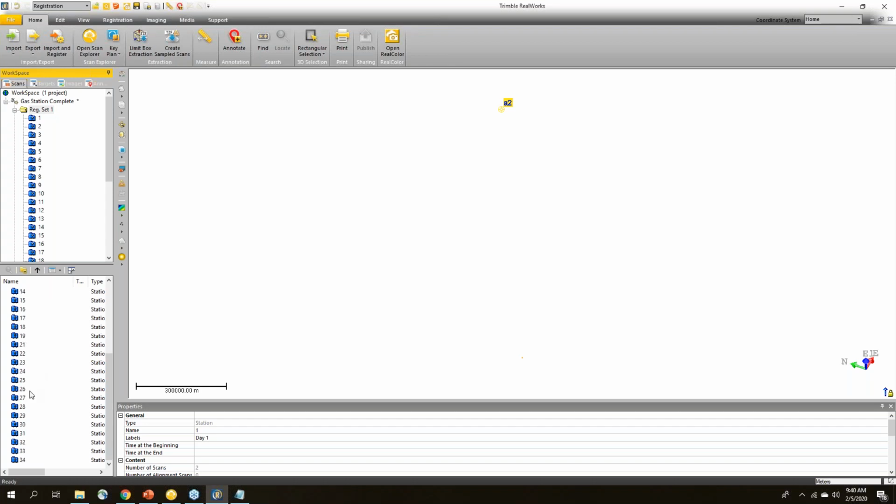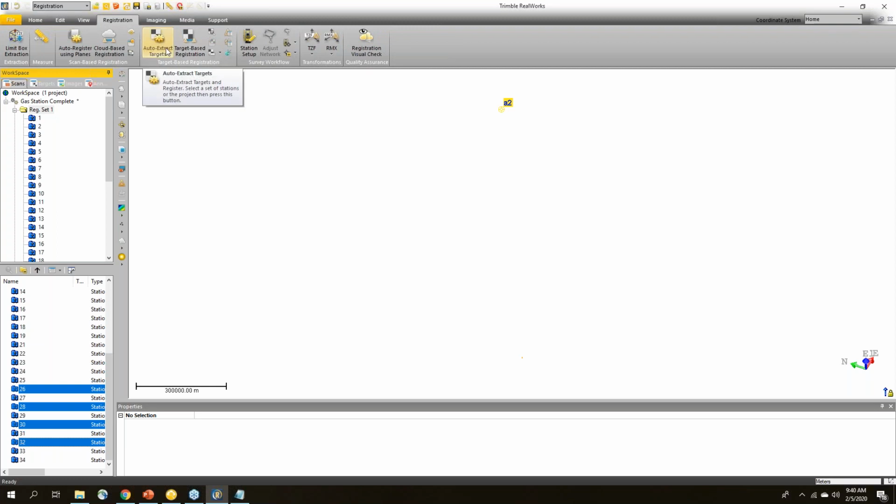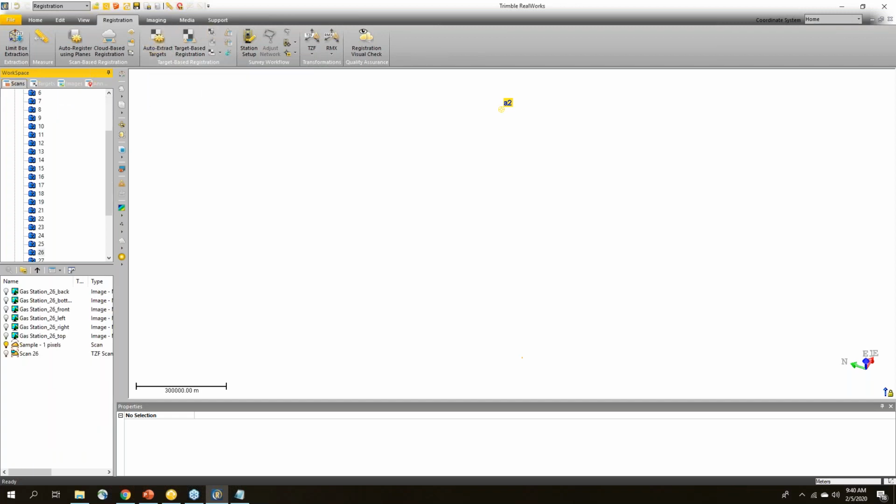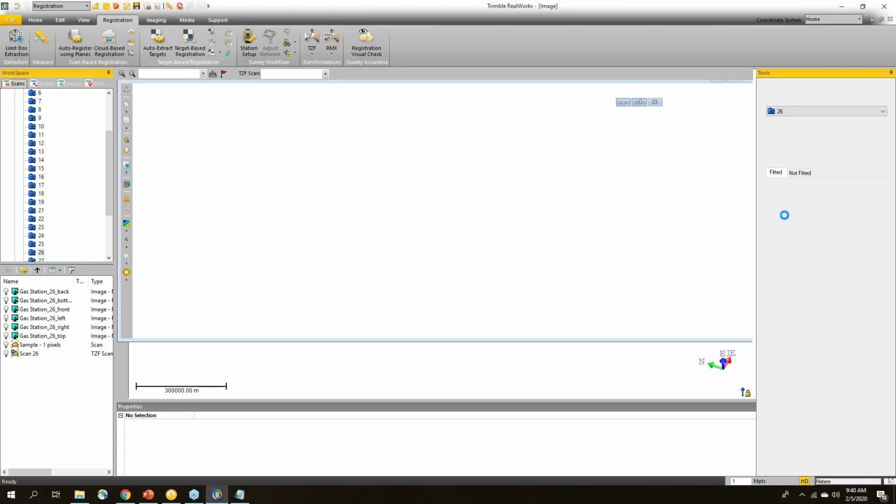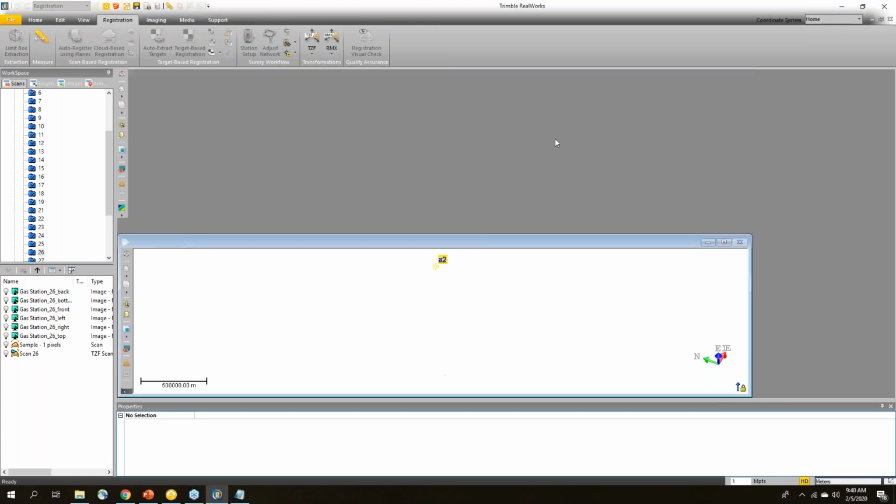We'll say 26, 28, 30, and 32. I know that those are in there. I would go to registration and select auto extract targets, let the software go through and find those. I may have already done this, I don't remember. So I'm just going to go to my target analyzer to see if there's any targets that have been created. So I don't see any targets in there, so I haven't.